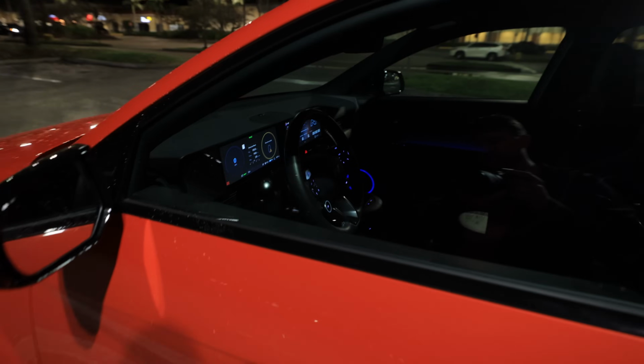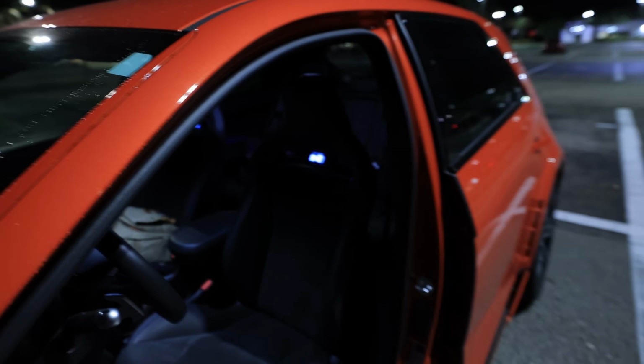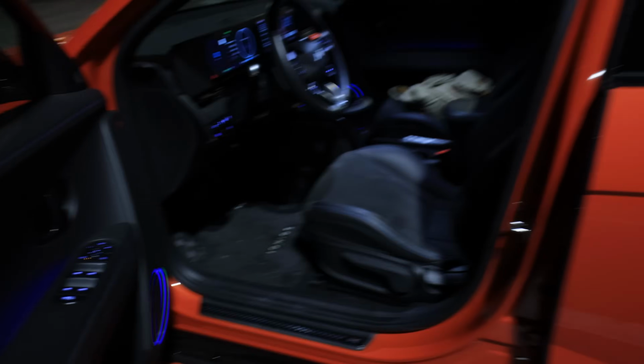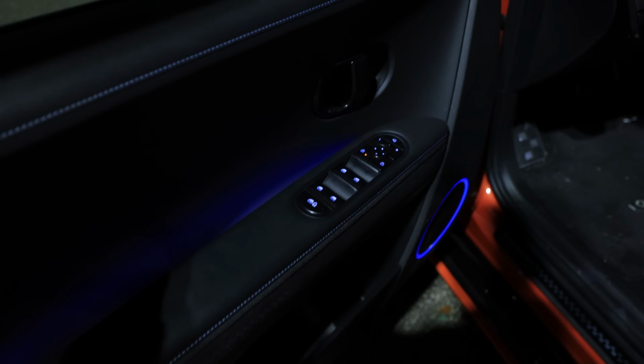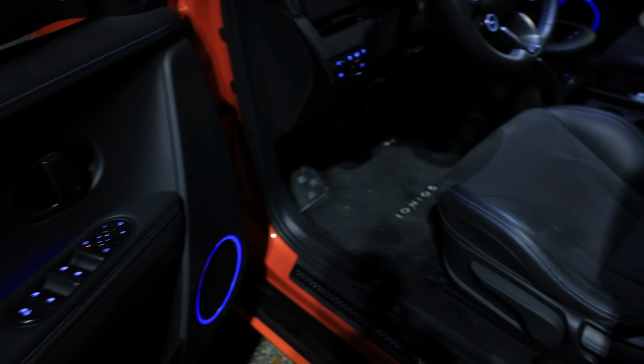And let's get into the front seat, but check this out. When I open the door, the logo on the seat lights up, which is pretty awesome. You know what you're packing there. Coming into the seat, same sort of materials and stuff on the front door as the back door. We got that blue stitching to accent the orange, which looks amazing. Blue stitching around the seats. Getting that N logo on the seat.